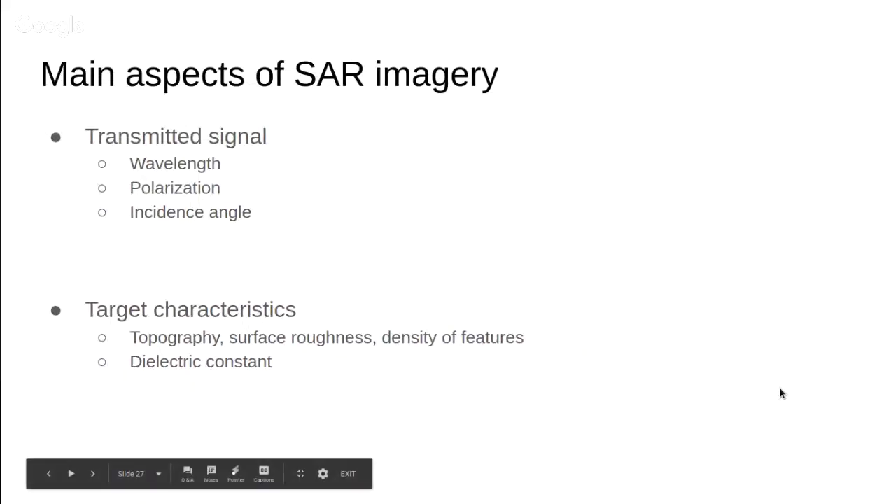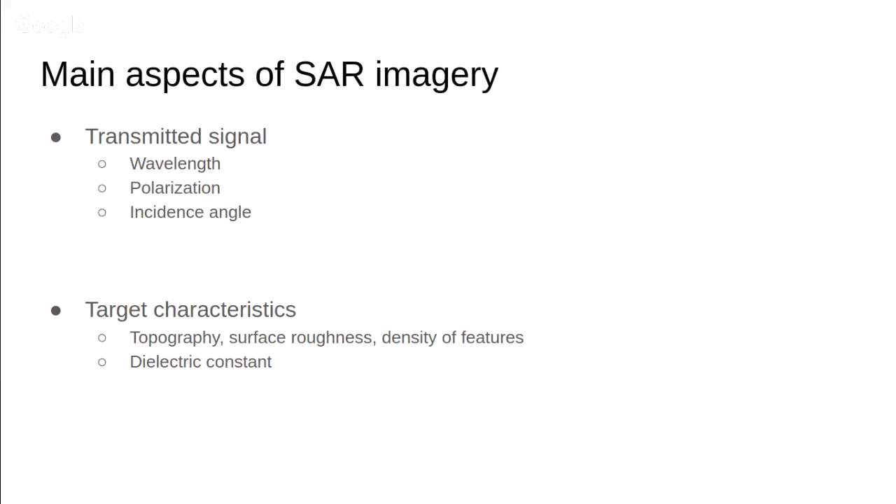Now, getting into a little more detail, Dhritiraj, can you go to the next slide, which is called main aspects of SAR imagery? In this, I wanted to highlight a couple of main aspects that determine how the sensed imagery turns out. The two main aspects are transmitted signal and target characteristics. For the transmitted signal, there is the wavelength, polarization, and the incidence angle, and for target characteristics, there are topography and roughness of the surface and dielectric constant of the target. We'll get into a little bit of detail with each of them.